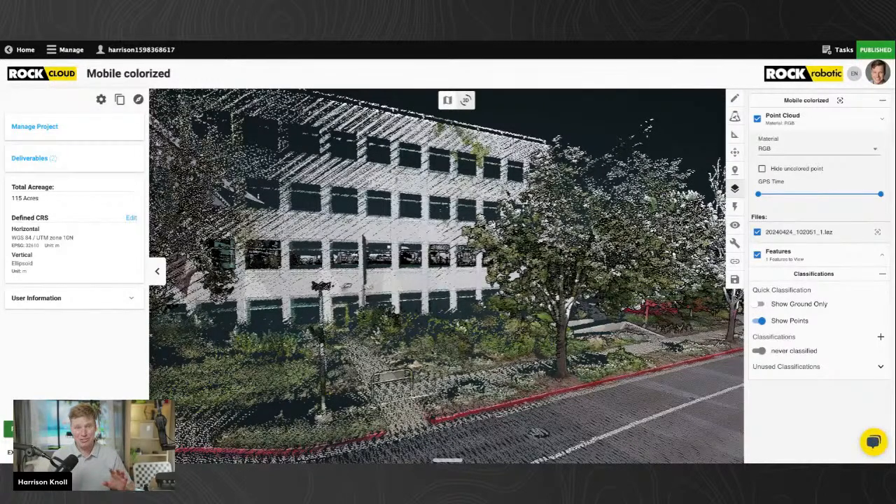Side note, I was using the full self-driving on the Tesla. So actually, the car was driving itself.